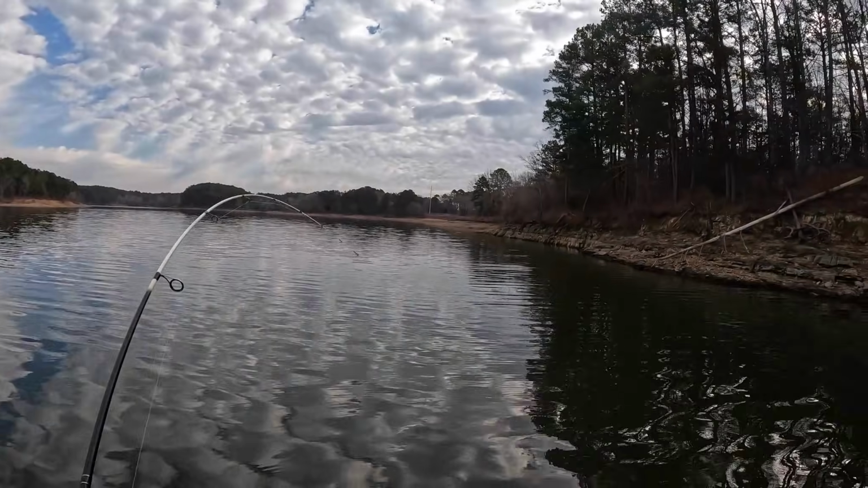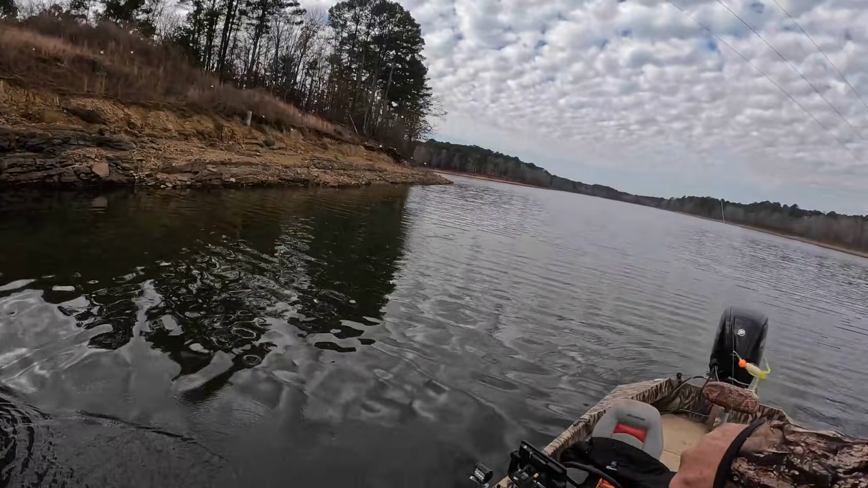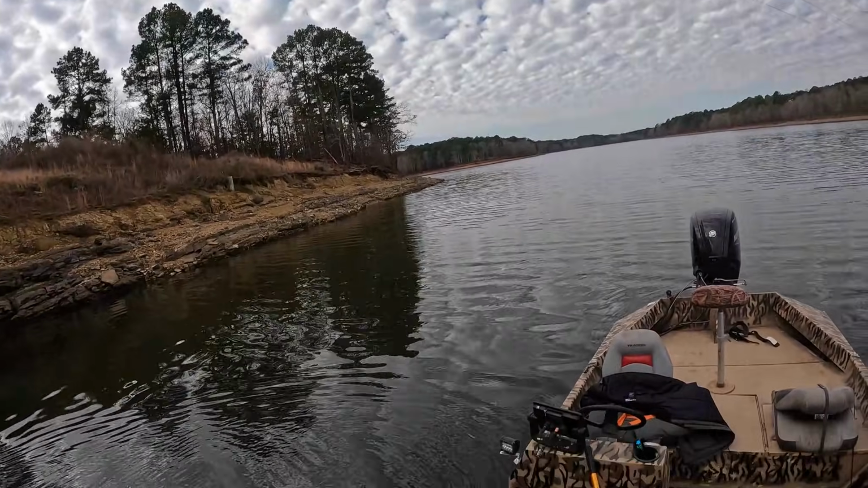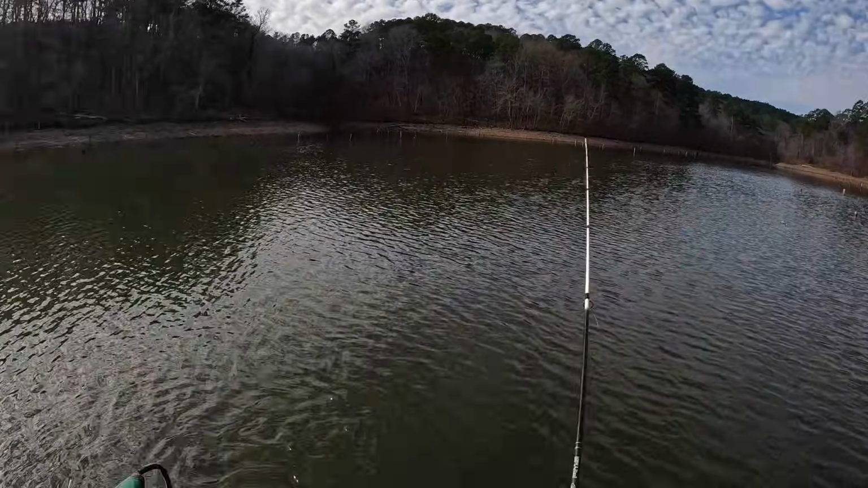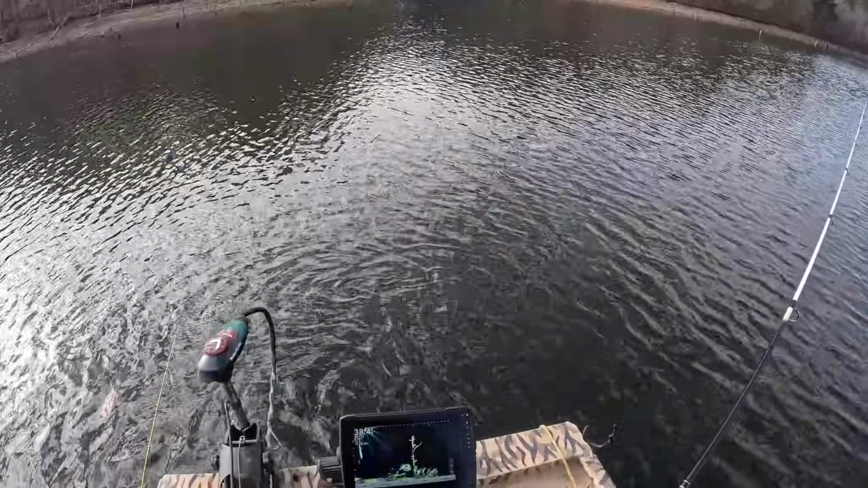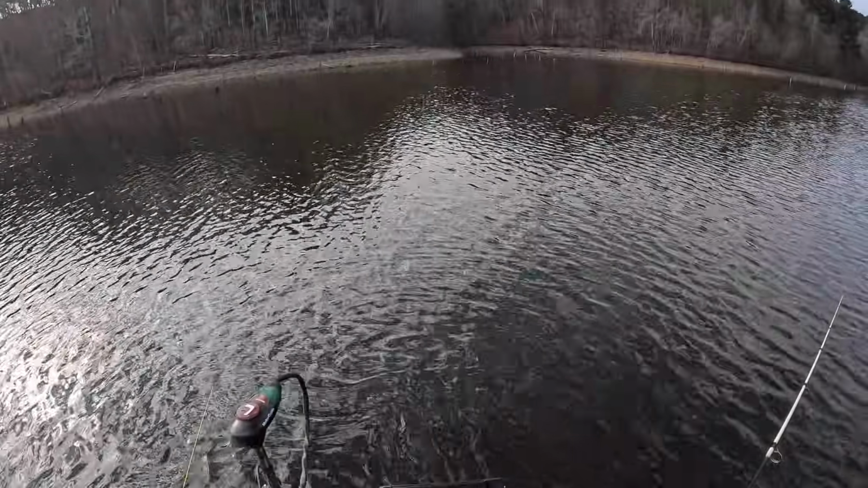There he is right there. Sometimes that's all you got to do. But man, he's a little dink. Alright, let me get him undone and I'll get back to you. Crappie right there. They're on a tree. How about this? You may get hung up fishing out here.